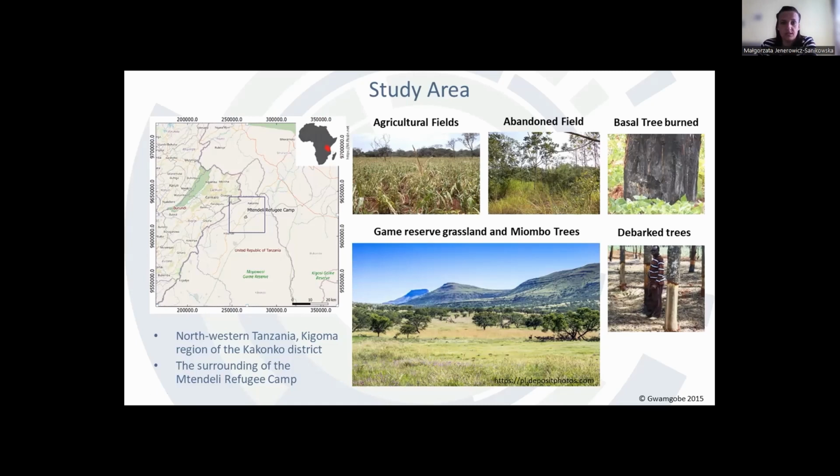So our study area is located in the northwestern corner of Tanzania, in the Kigoma region of the Kakonko district. In the center, there is the Mtendeli refugee camp. It is located approximately 30 kilometers from the Burundian border.